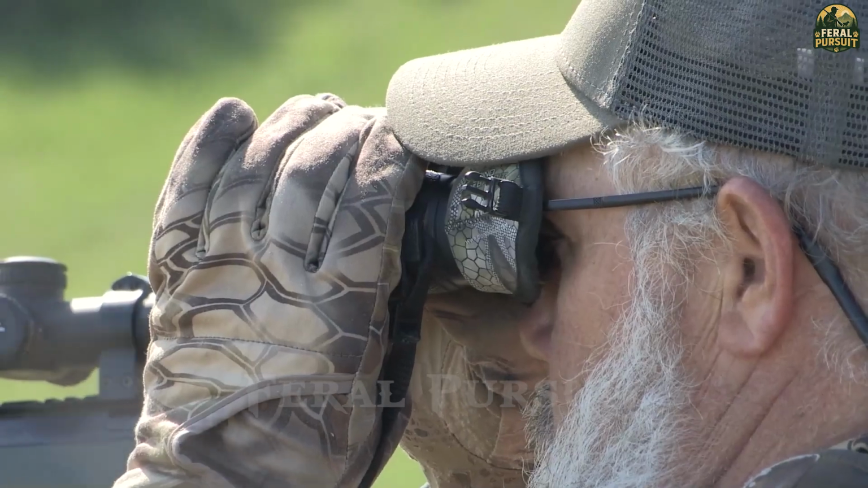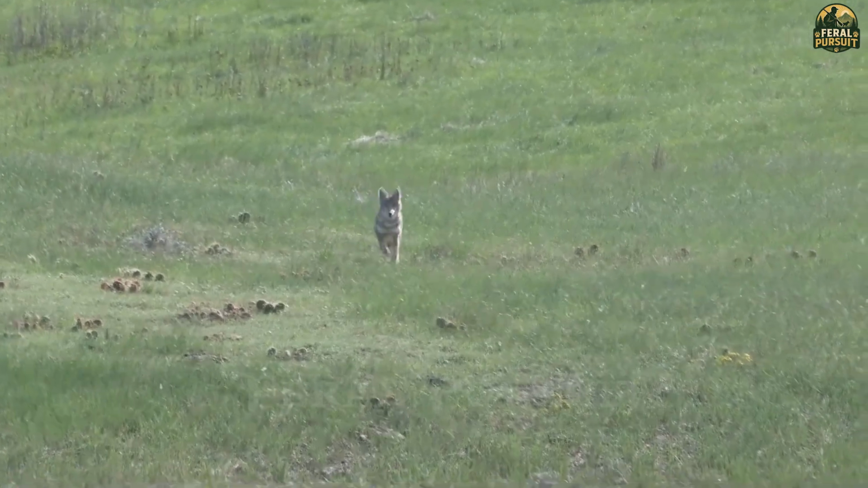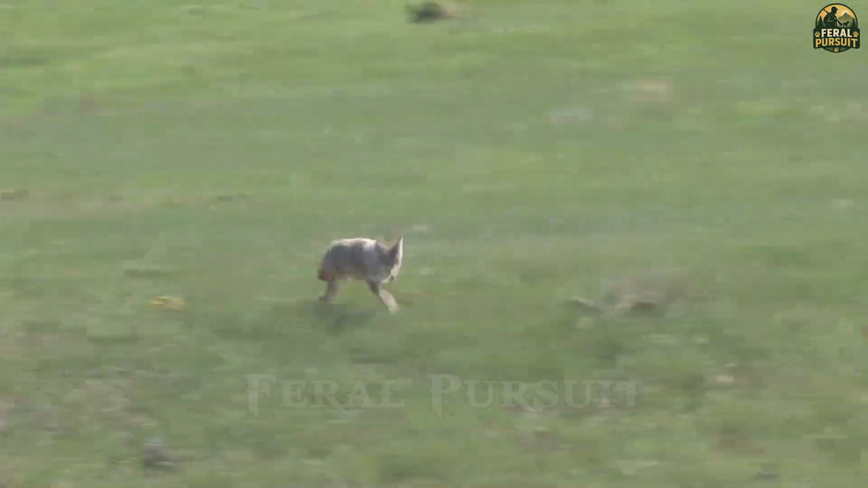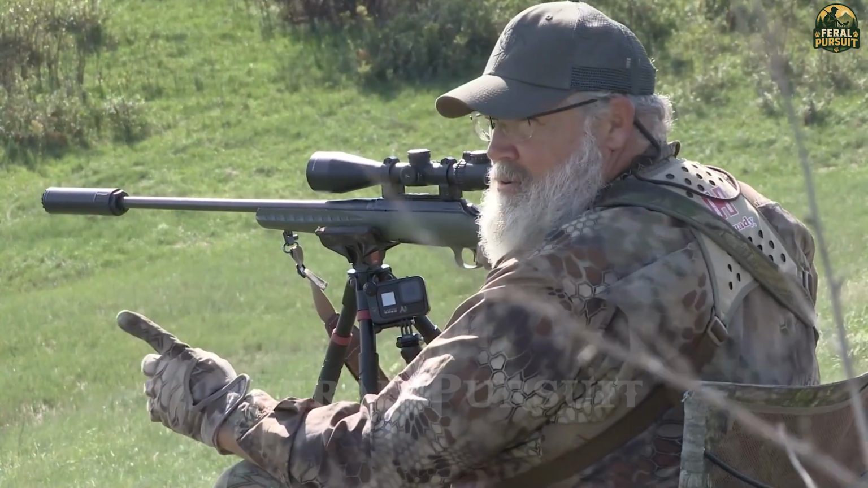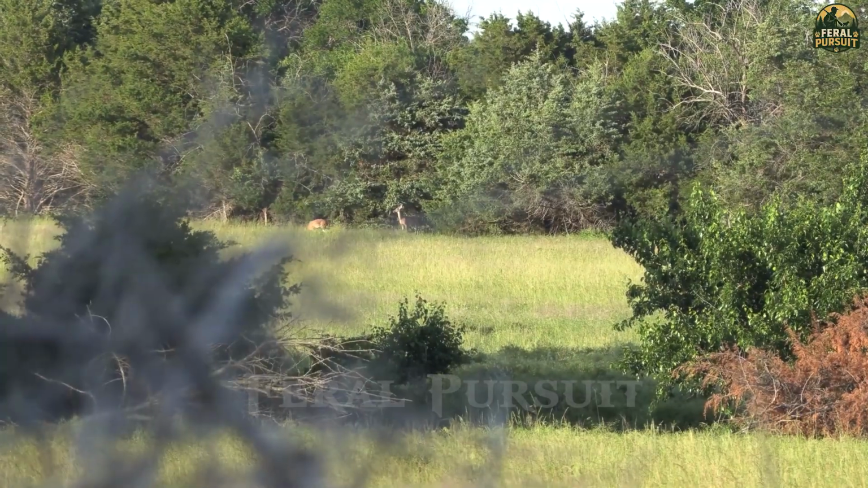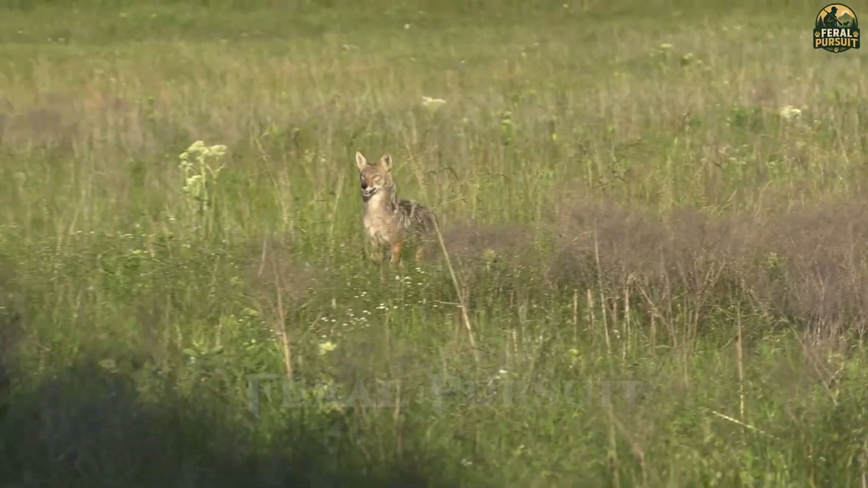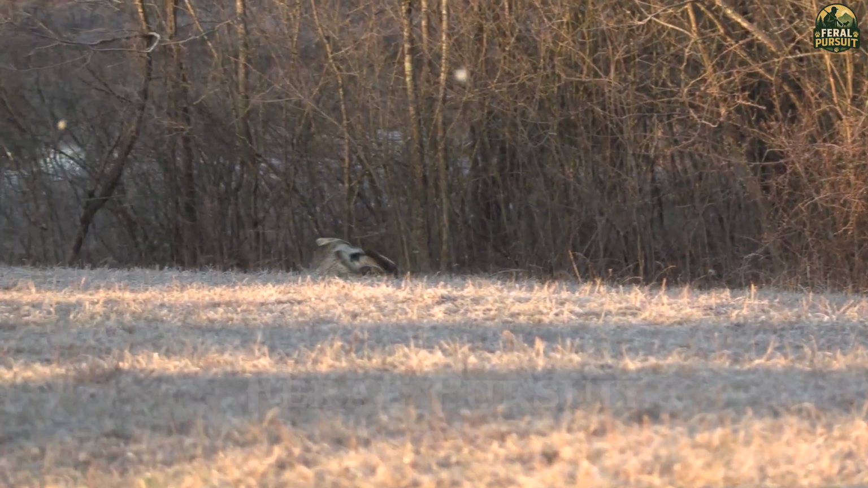The air was still that day, and the golden grass barely moved. My eyes locked on a coyote 723 yards away. It was a distance that would make most hunters nervous, but with the right optics and a well-tuned rifle, I took a steady breath, adjusted my aim, and pulled the trigger. A perfect shot echoed across the field, and the coyote fell instantly.